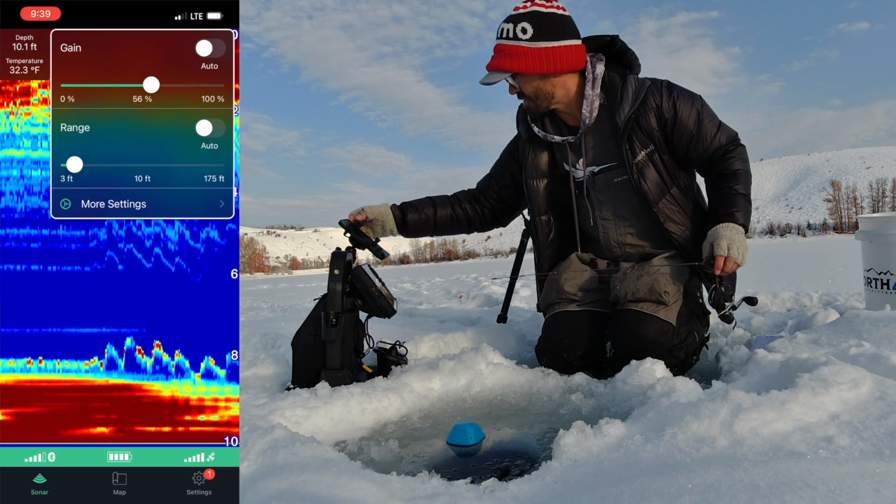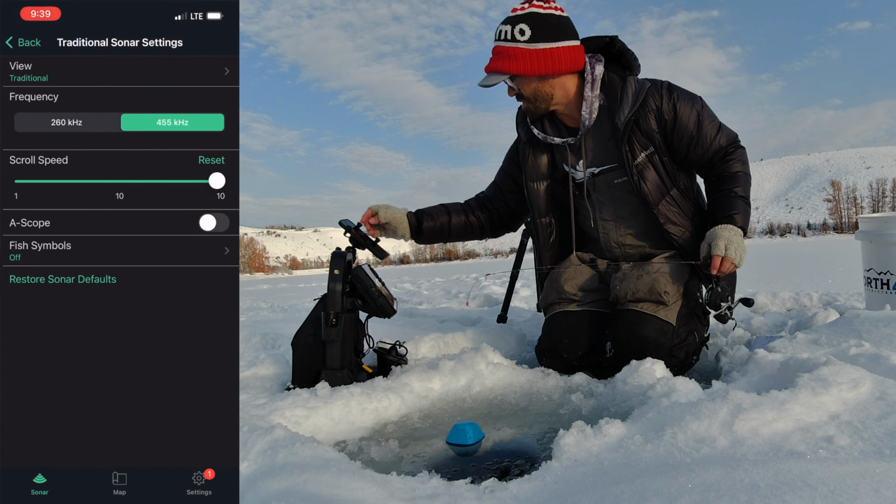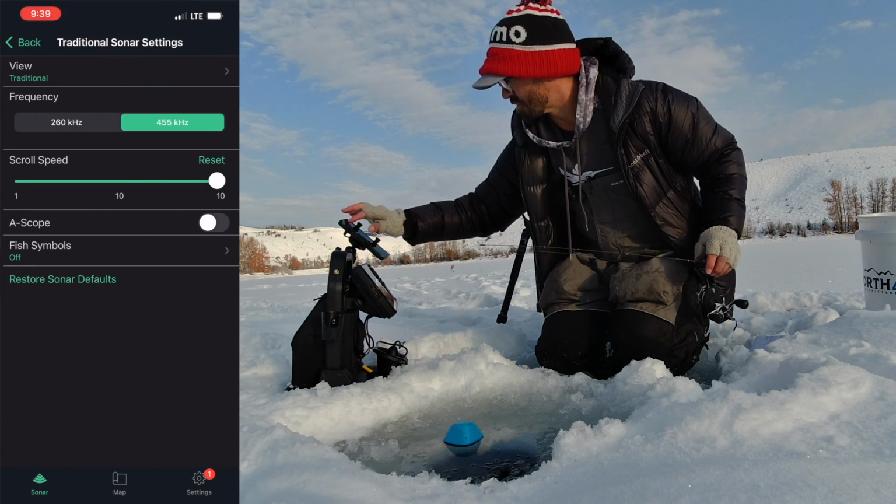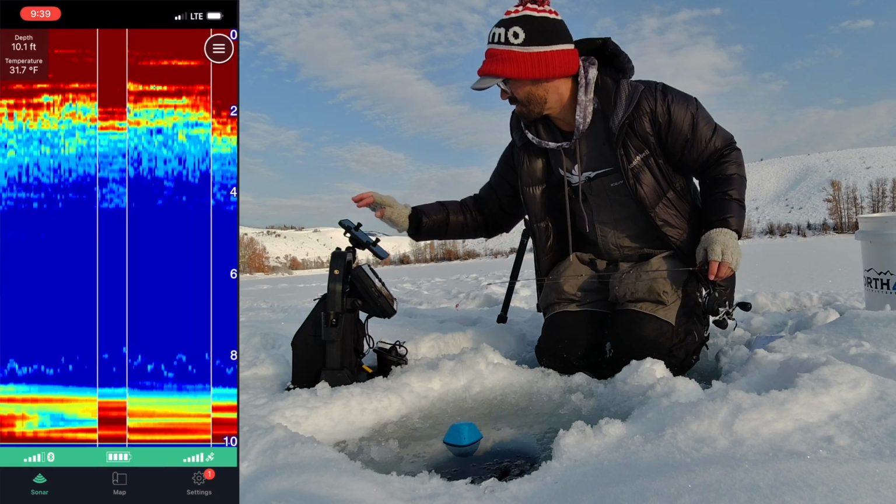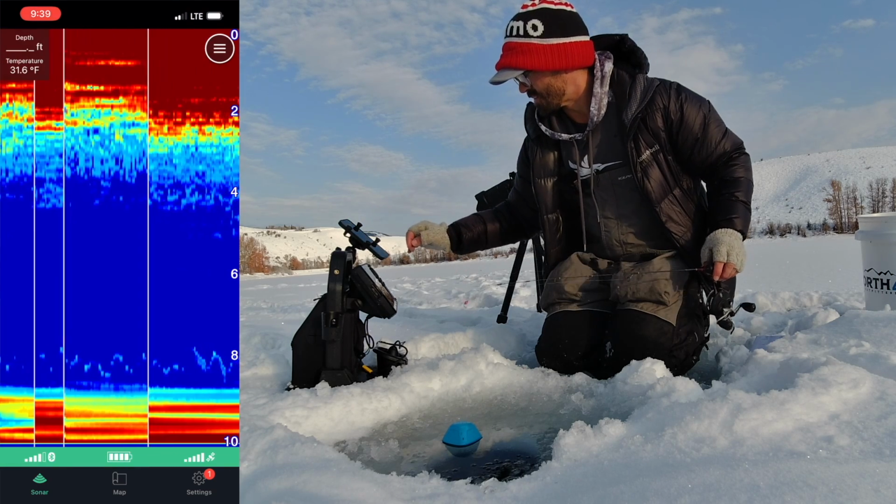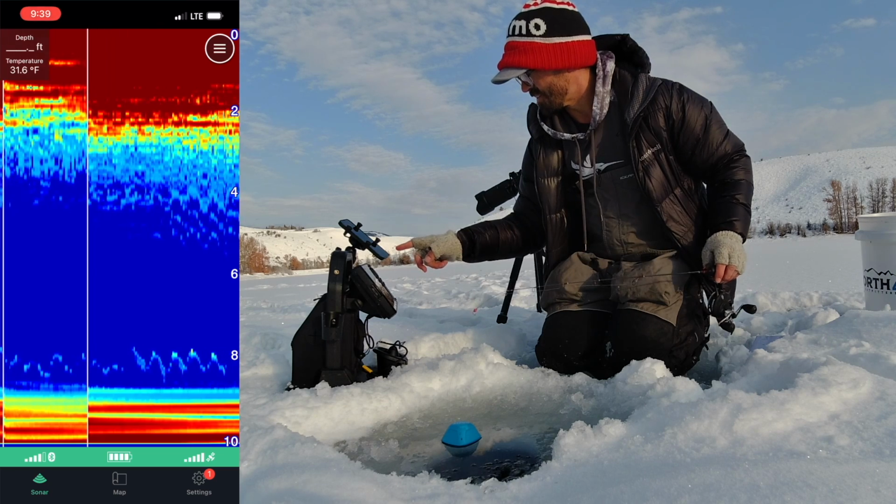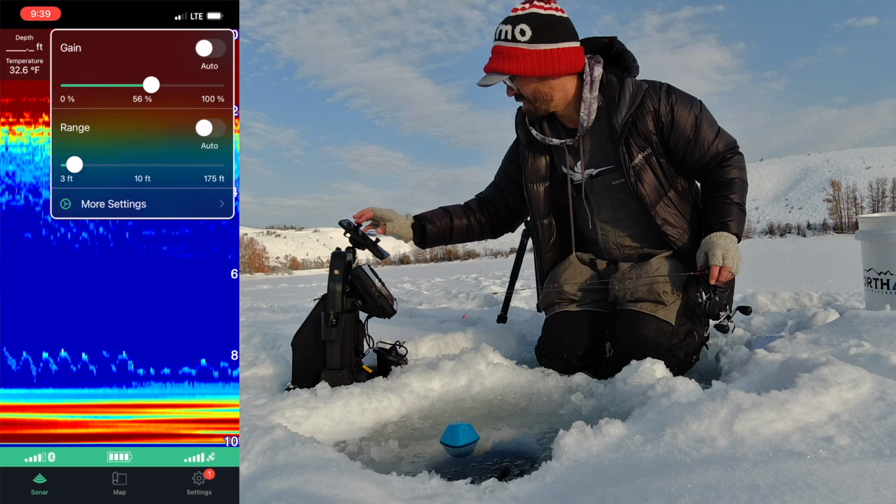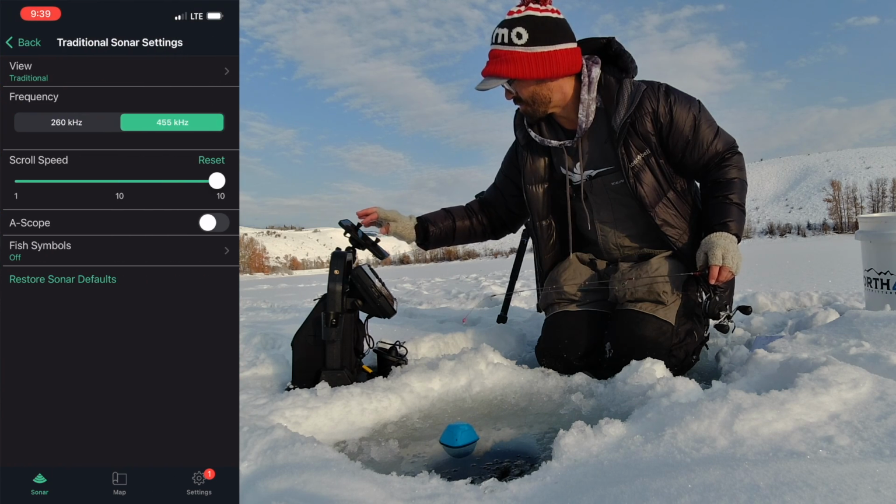And like I said, it has two different settings in terms of the frequency. I prefer the 455 kilohertz, although you can do 260 as well. But with the 260, you can't really see the jig as well because it's a wider cone. But the narrower 455 cone is really good.